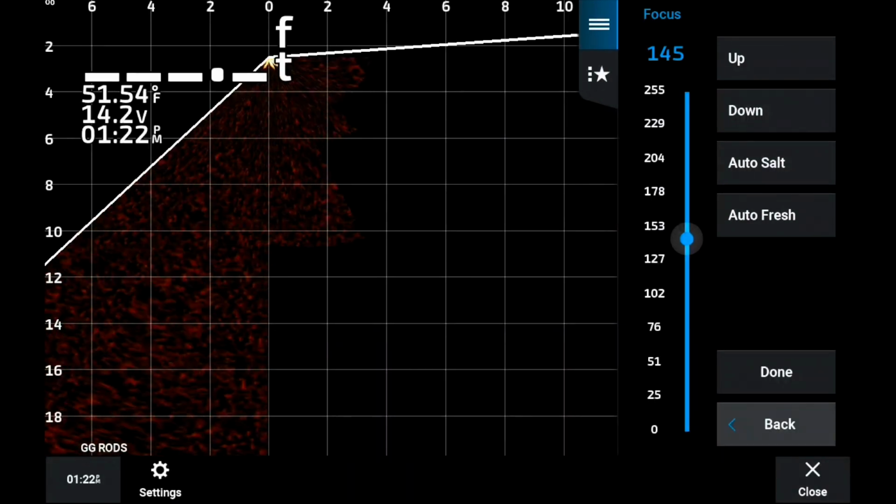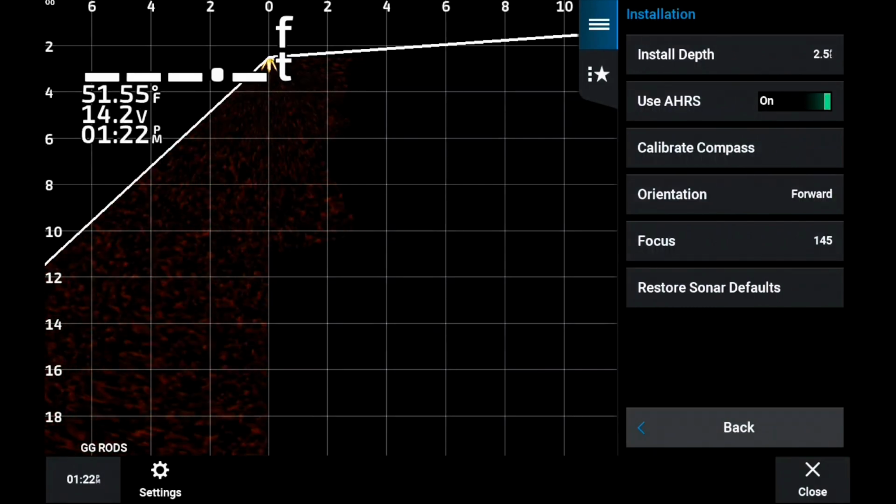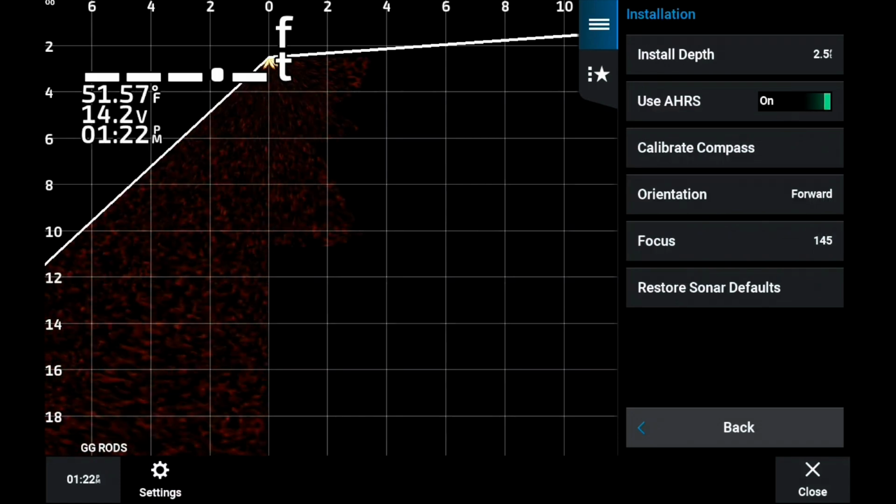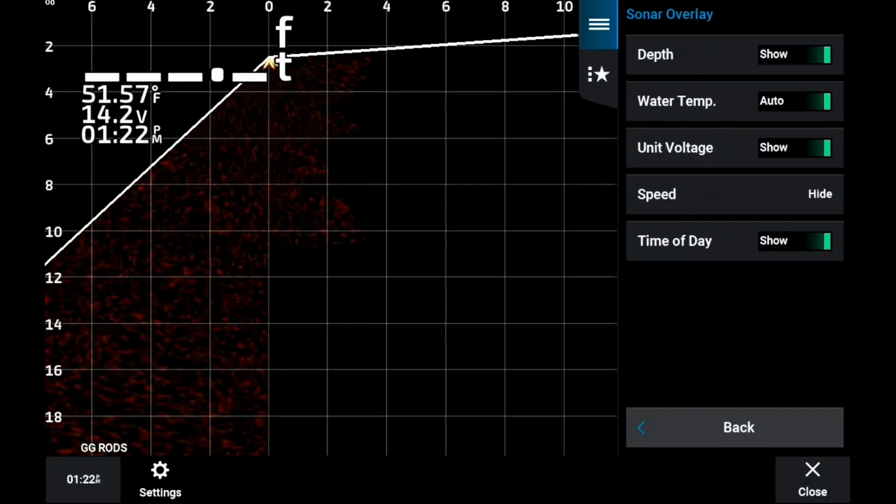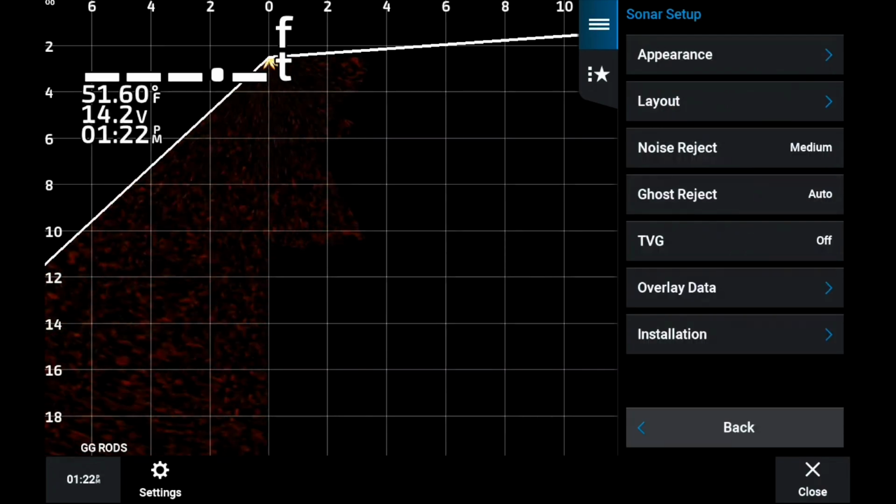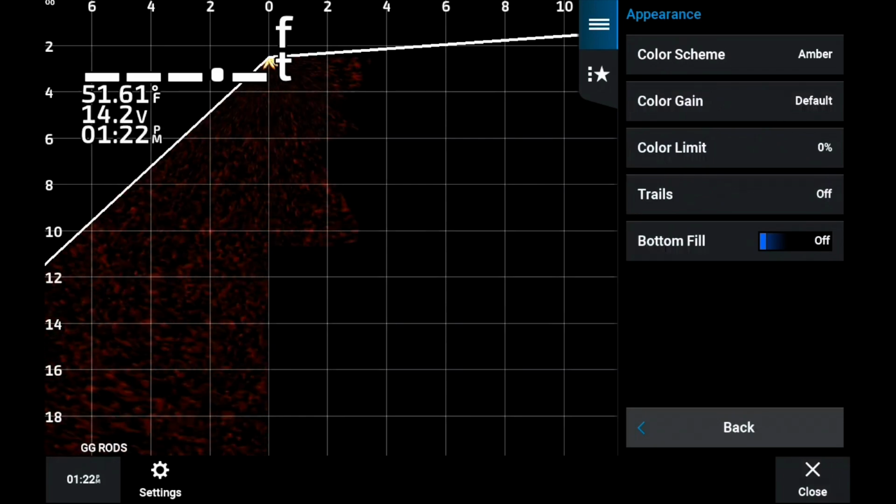If you need to know what focus is or how to adjust it or what adjusting it does, I have a video for that also. I'm going to put that in the description. Focus is very important. Everybody's beams don't always line up, and they never will. This is built in a factory, so it's going to be a little bit different.